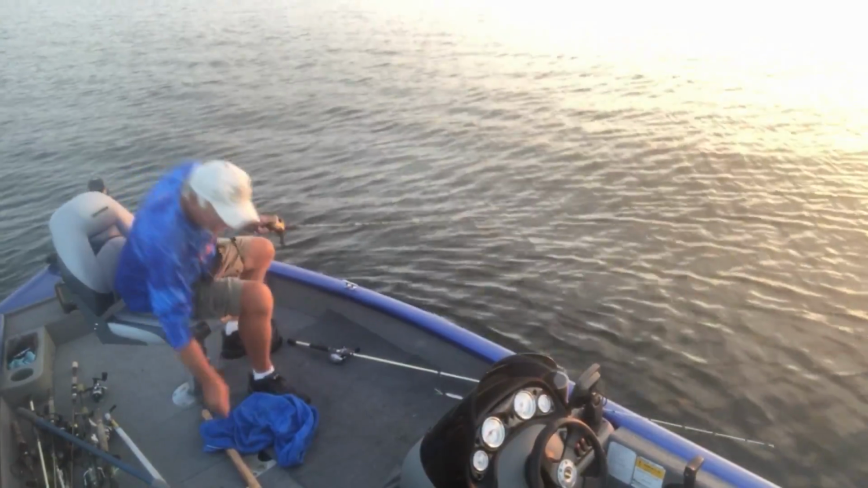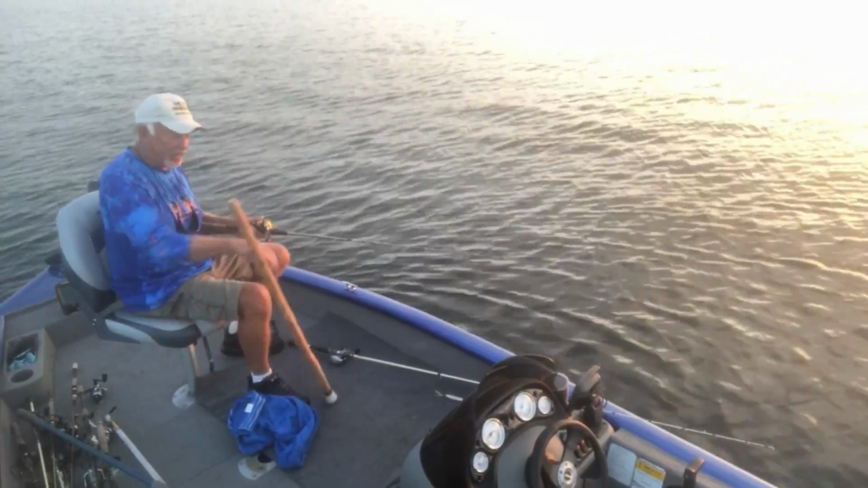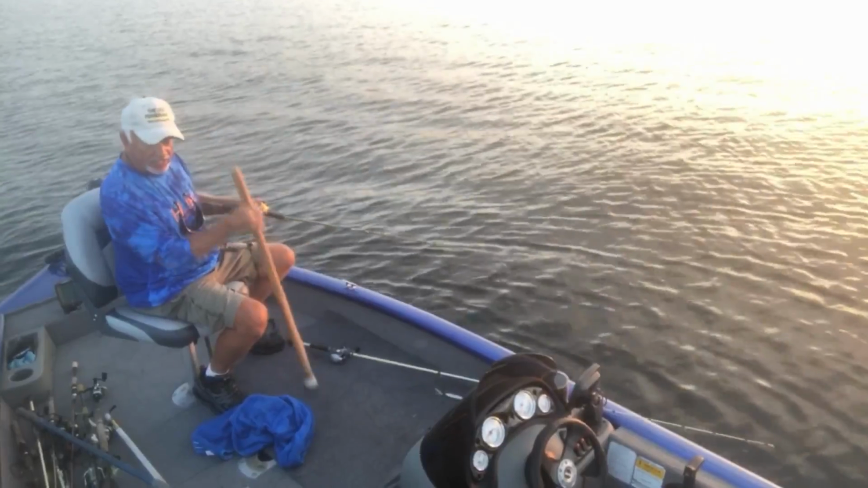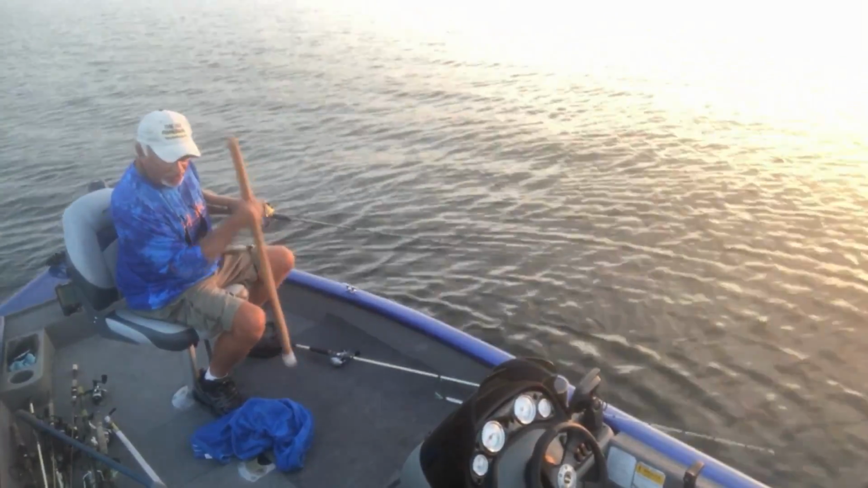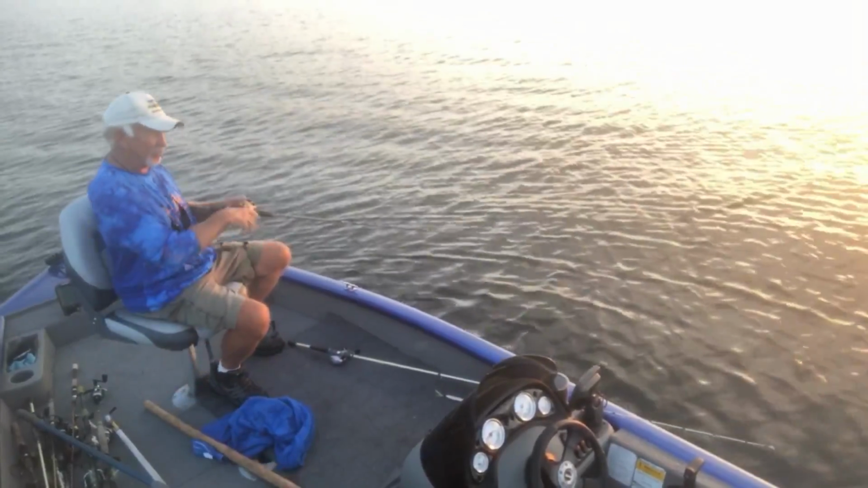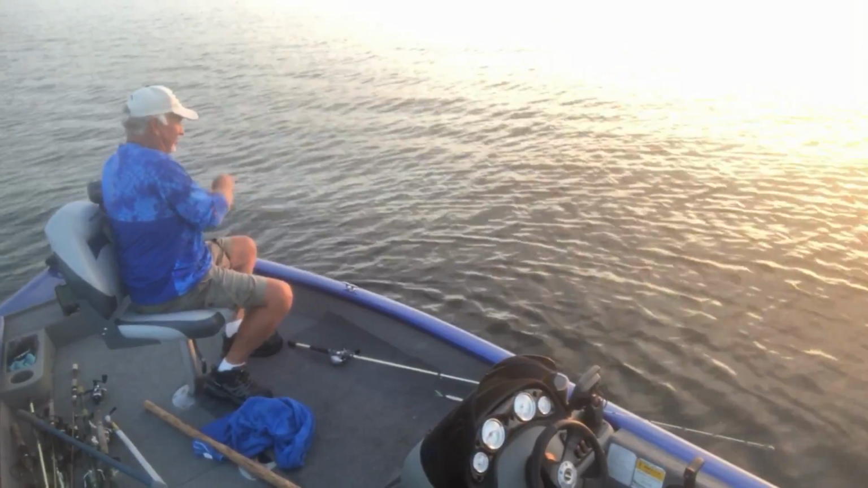Thanks again to John Sykes for making this doggone boat beater. What a nice thing. When you start beating this boat with them fish in the live well, they start stirring as soon as you start hitting. So there's something to that boat beating, people.